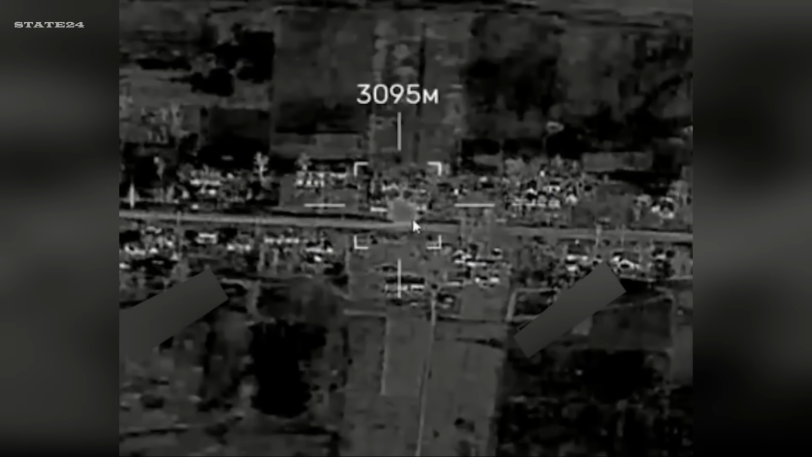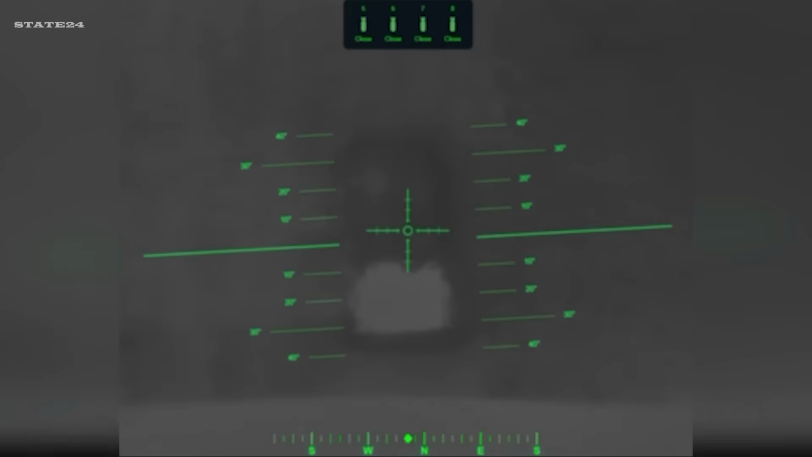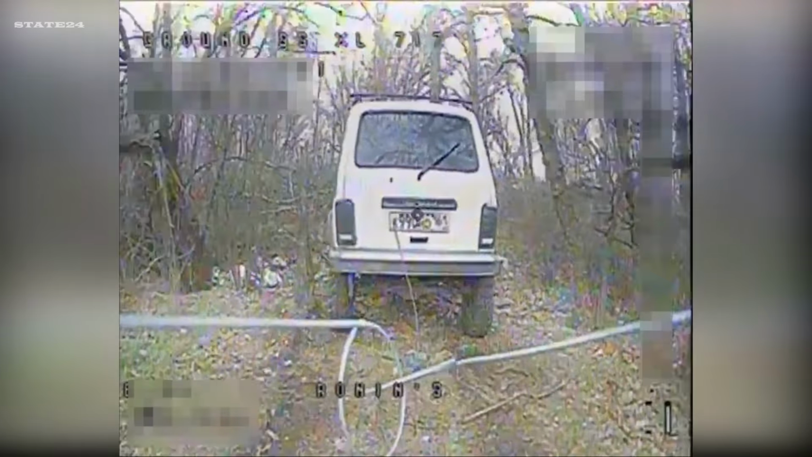Then the bunkers, the shelters, the fortified positions soldiers thought were untouchable. Then the supply lines. Vehicles, fuel depots, ammunition stores, cut off one by one. And in the skies, 30 Russian drones intercepted before they could reach their targets. 1 unit, 1 month, over 650 confirmed targets across the front. This is what it looks like when a drone unit doesn't just fight, it dismantles. Is systematic degradation now more effective than direct combat on the modern battlefield?